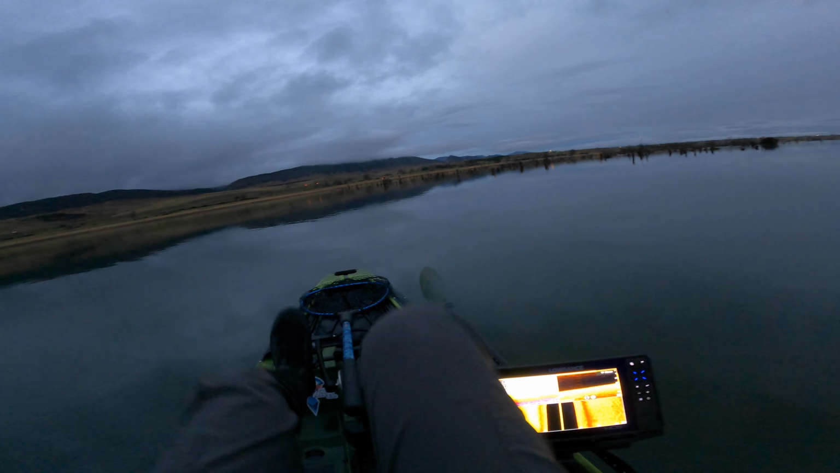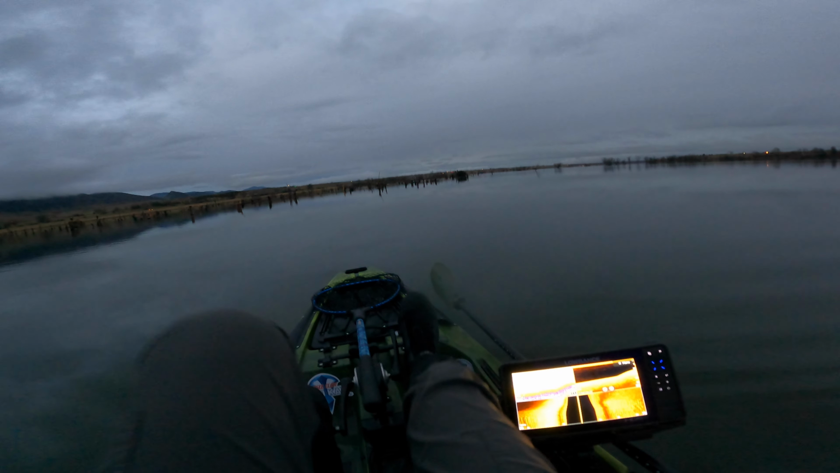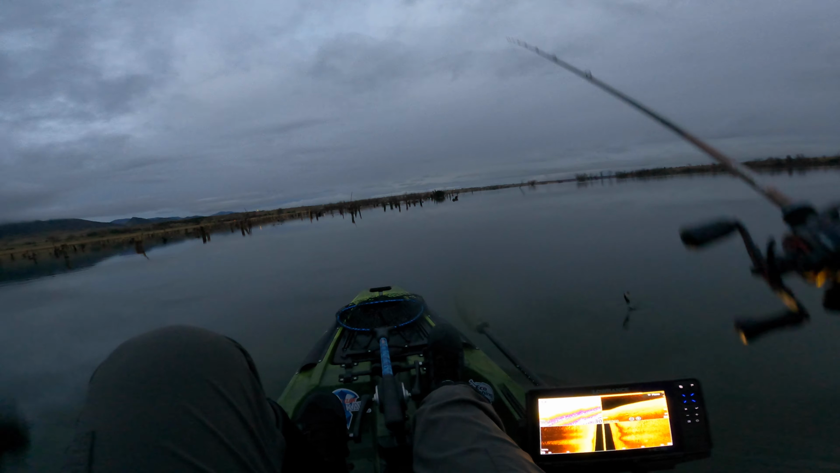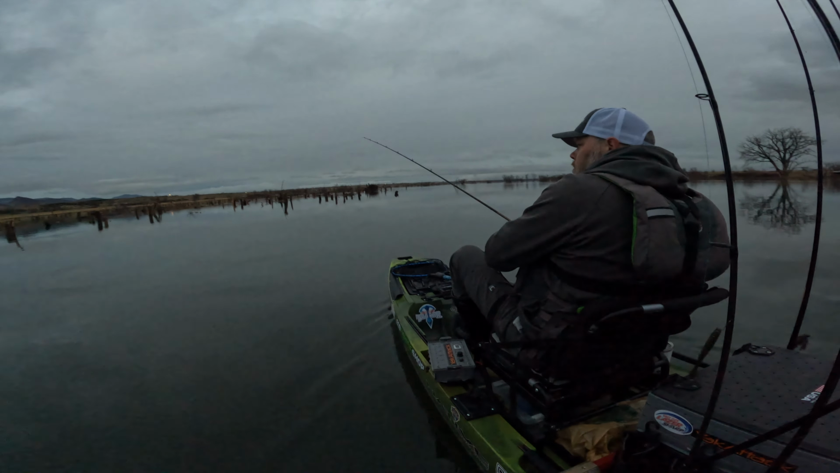I just don't really have anything marked back here. Anybody familiar with this place knows where I am. This is the far south end of the lake. Water temp's only 46. I thought it would be higher than that by now. I don't really care. I'm going to throw a buzzbait for a minute anyway. That's just how I roll, son.